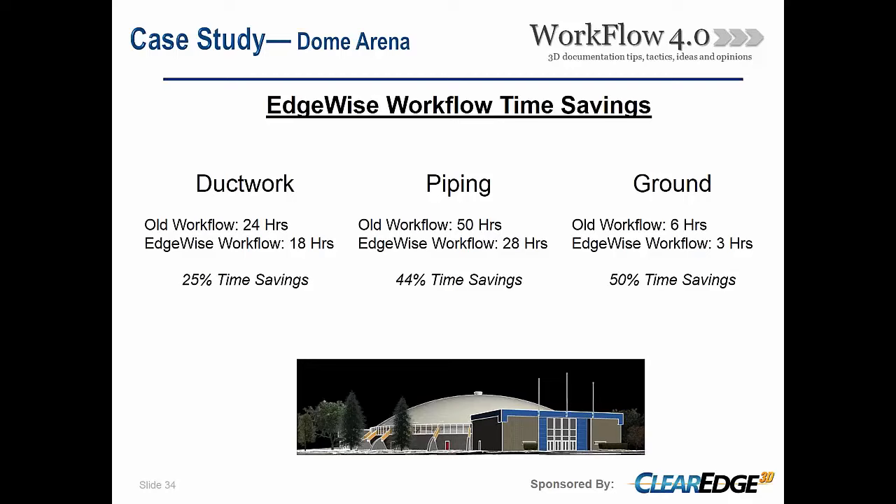Same goes for the piping here. We've got about an estimate of 50 hours. You know, it does take quite a bit of time, even on a relatively small building, to go through quality control, you know, all of those items.